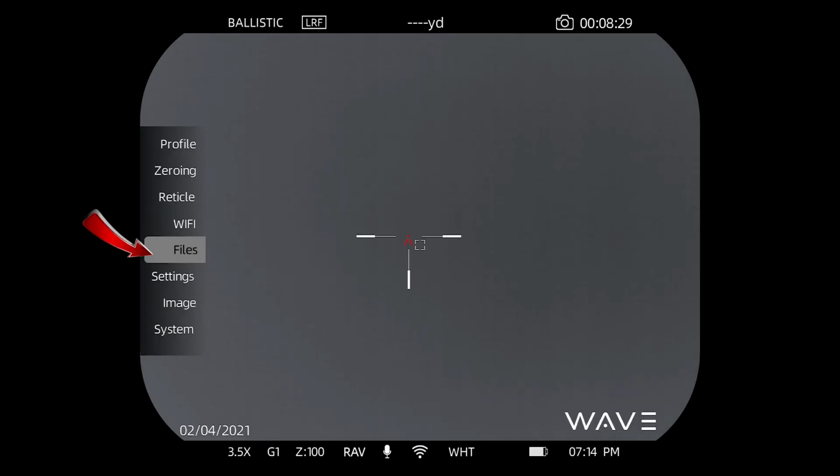Files. Now, I'm not going to enter files because it'll kill the recording of this video. But the files feature is really cool with our company. This is where you can go in and look at your photo files, your video files, or your RAW files. And you can watch them through the scope. You can delete them. You can delete all of them. It gives you a way to, in the field, look at your files very, very easily through the scope. A really nice feature.